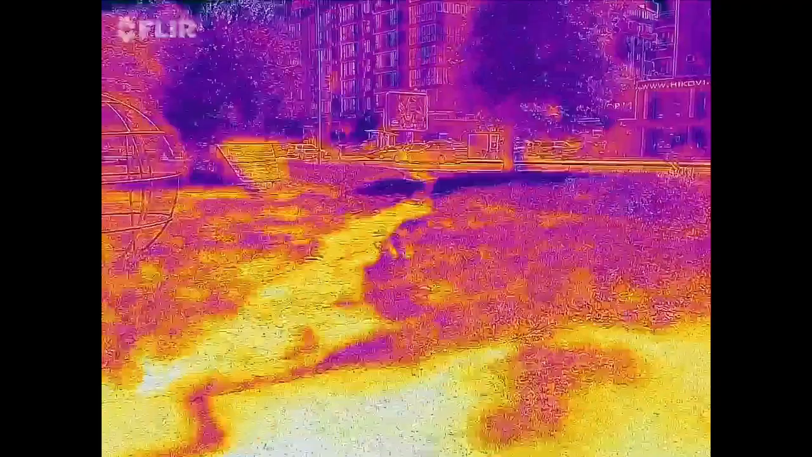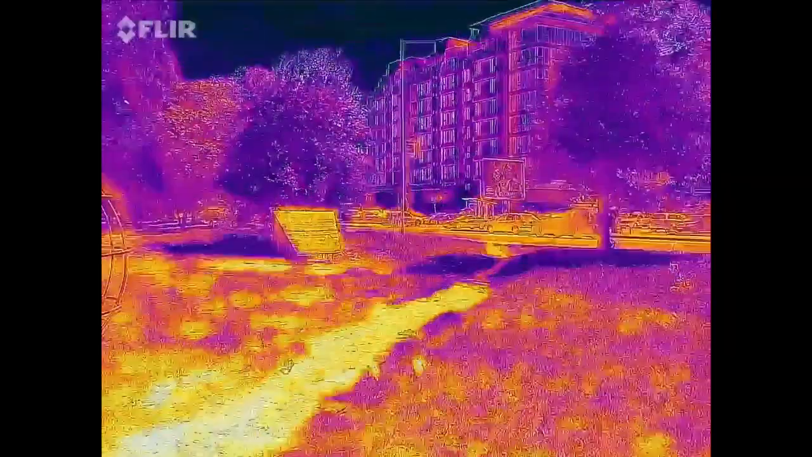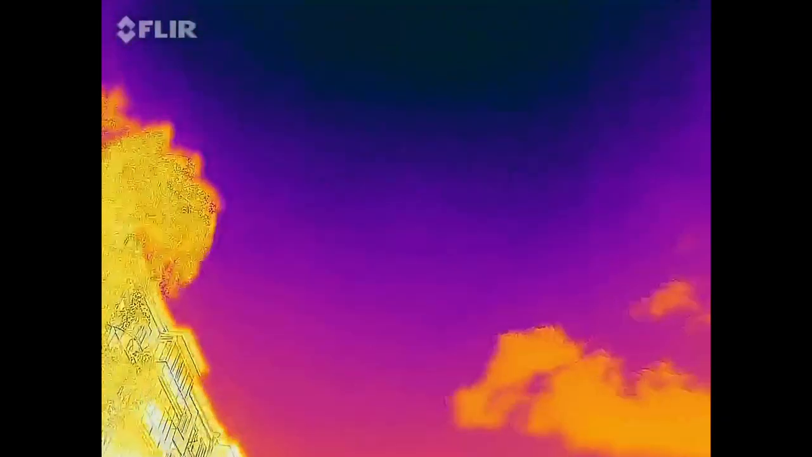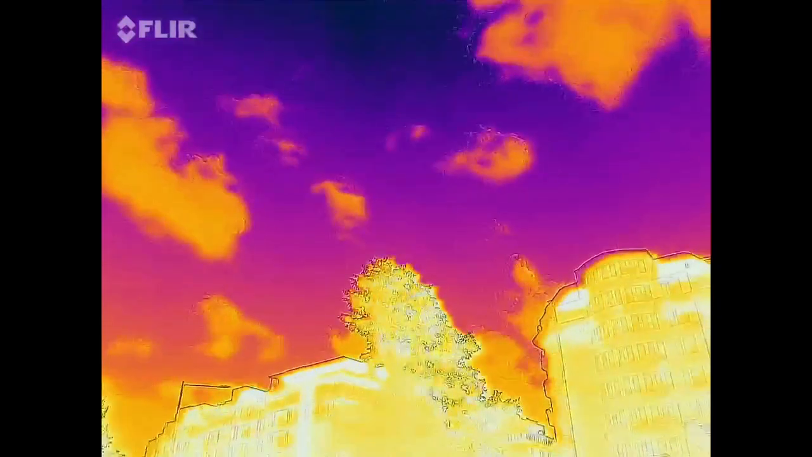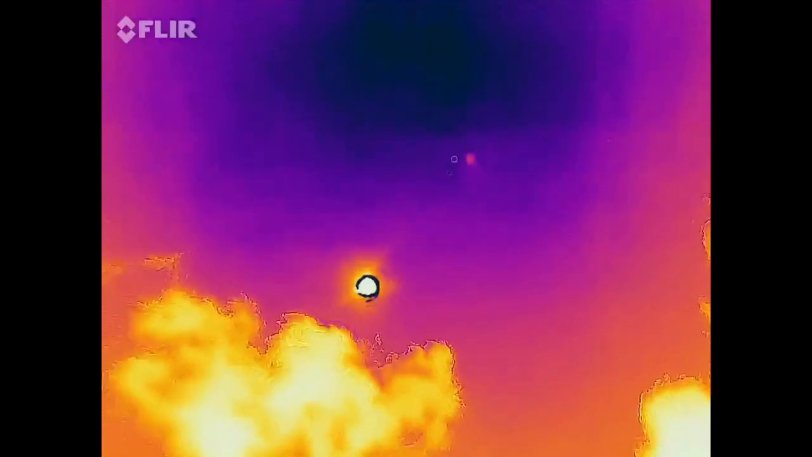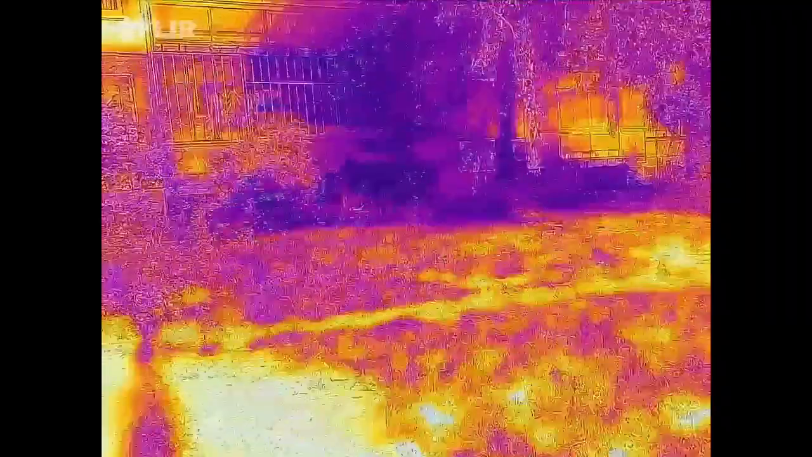I cannot really make out the heat from the pigeon from that distance. Let's see the sky. It's somewhat interesting how you can see the clouds, and this is the sun. Certainly a very bright spot on the sky.